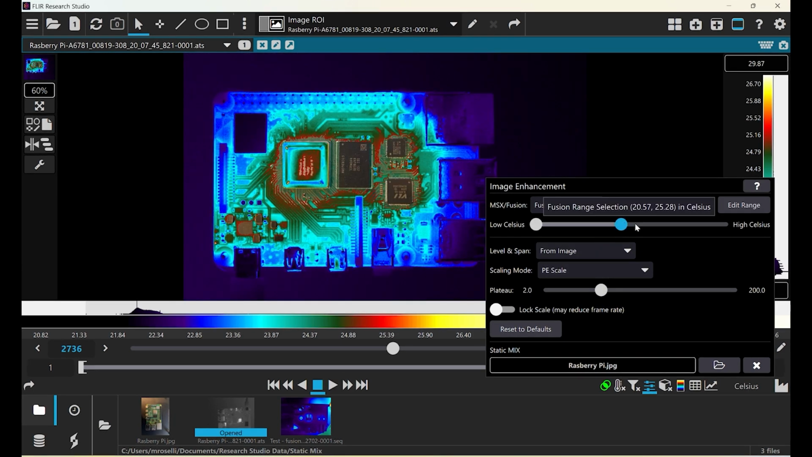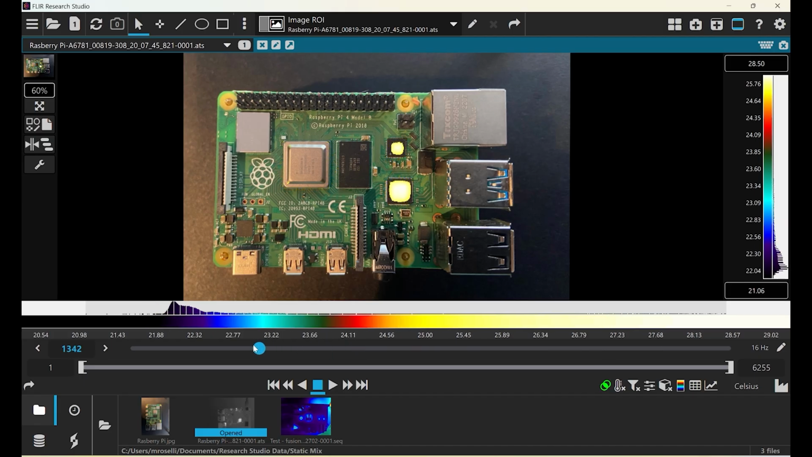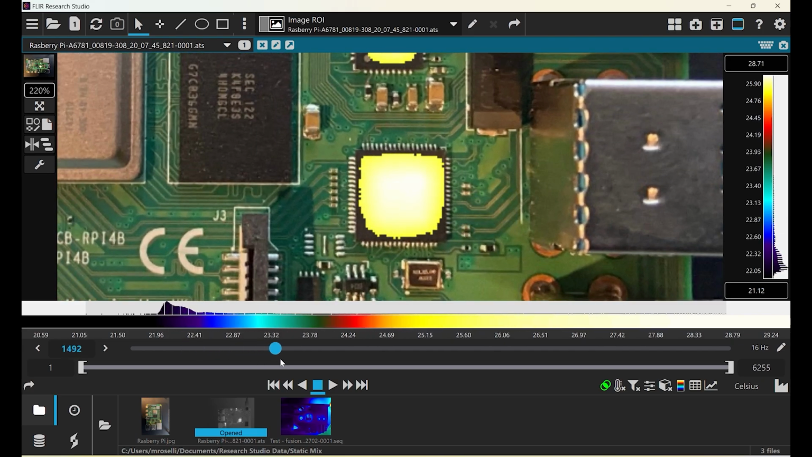Fusion is a very useful tool. This will allow you to select temperature range of the thermal image to be displayed on top of the visible image. Here we'll select a high temperature because that's what we care about on the ICs. We're going to allow just the top end of the temperatures to come through on top of the visible. As we zoom into this IC, you can see the hot spots.